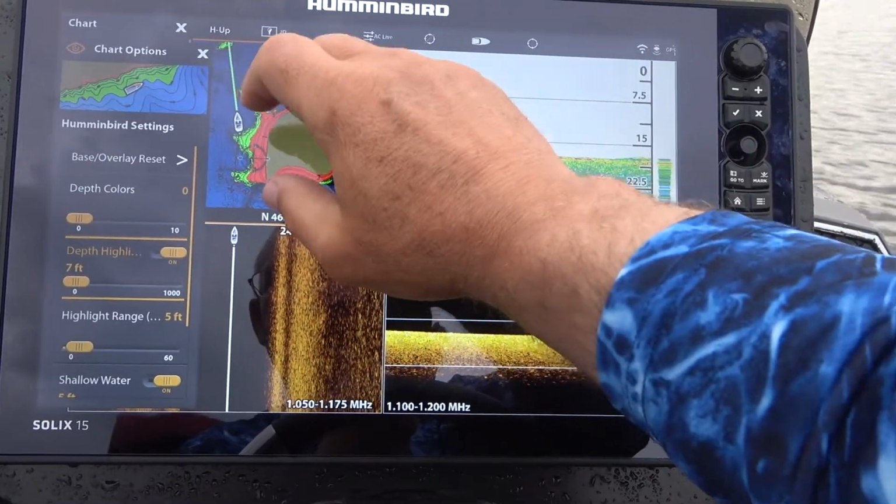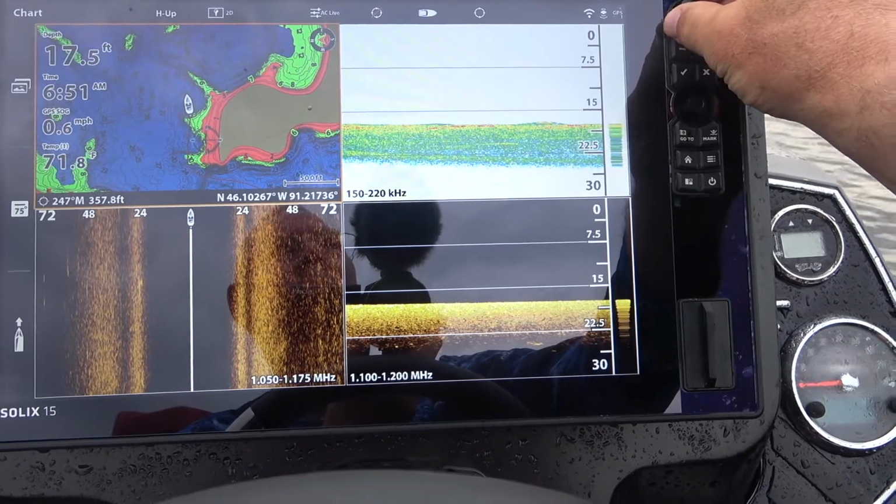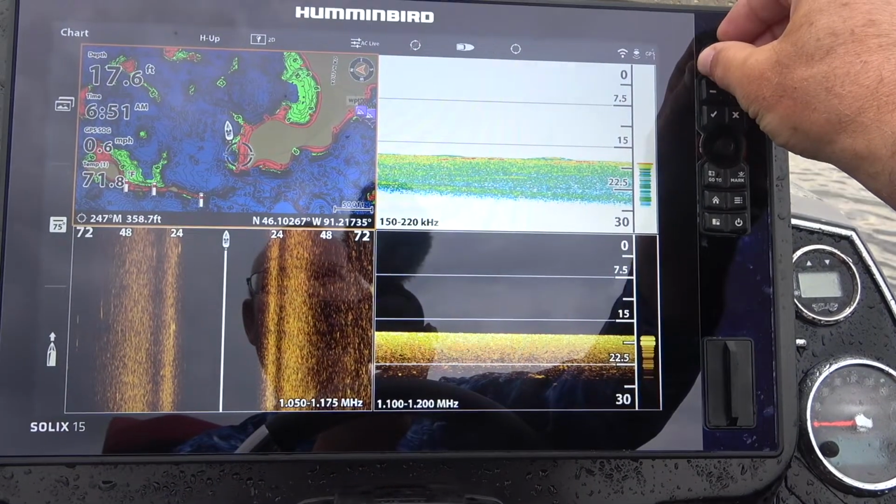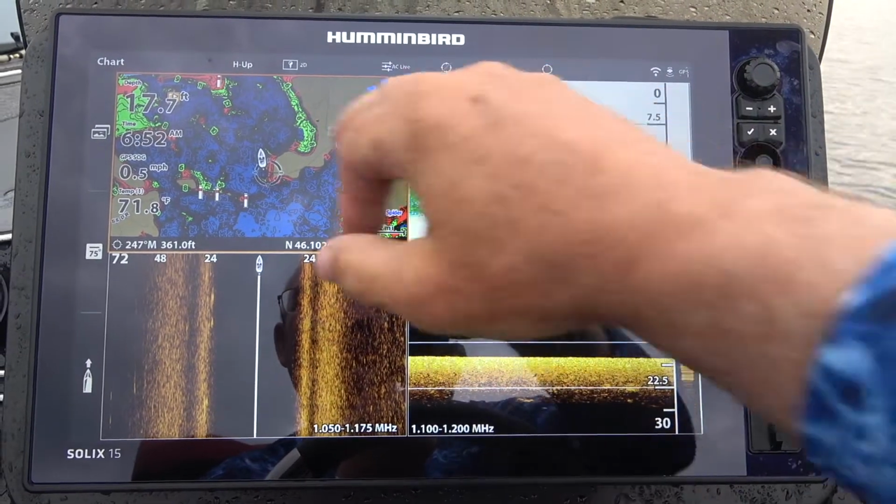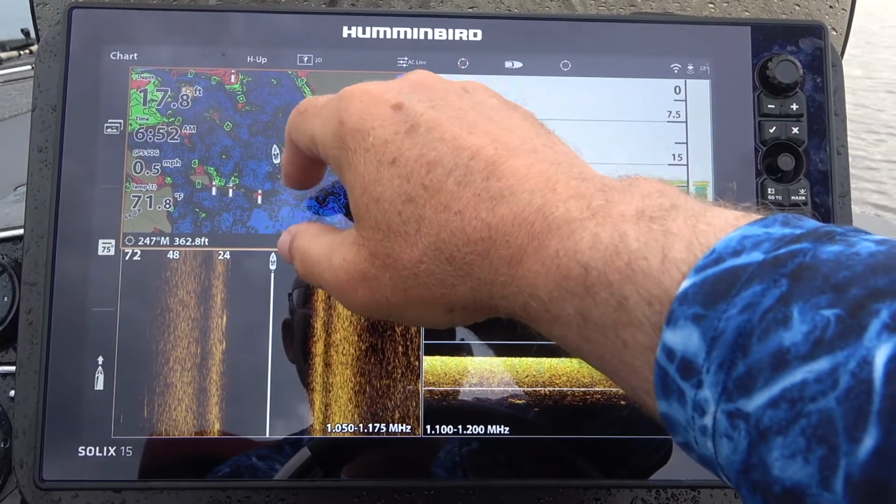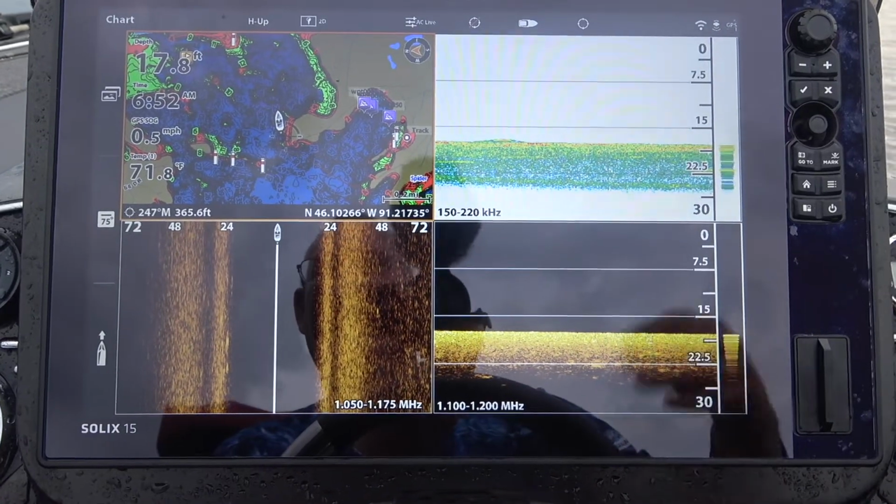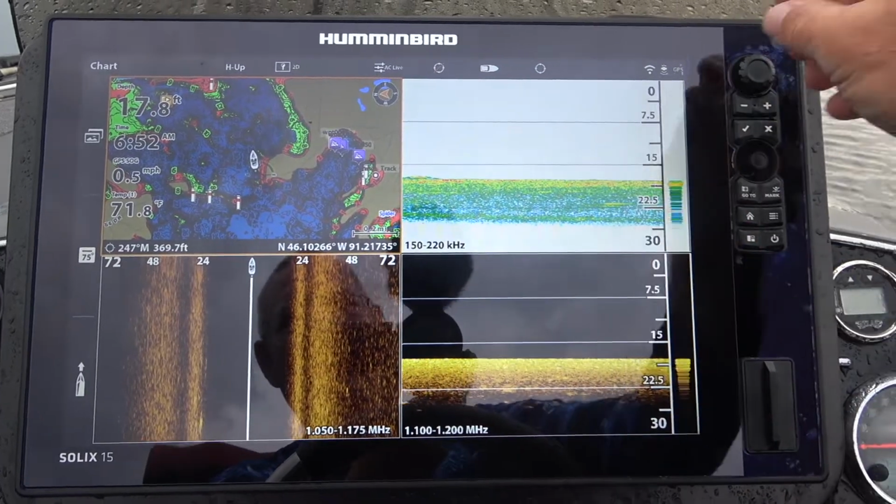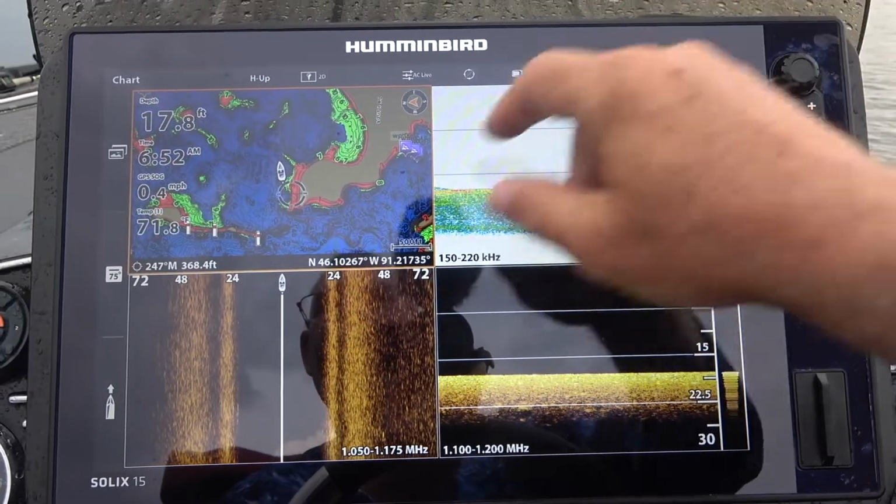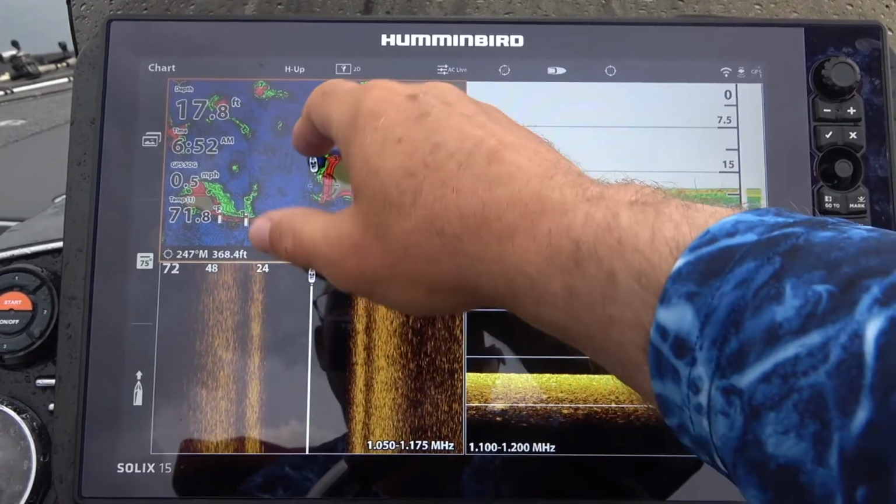So now if I zoom out, let's get rid of that. If I zoom out on this map, it starts to draw the picture of what's going on around this lake. Anything that's in this bright lime green is going to be 12 foot or less. Anything that's red is 5 foot or less. And so now I've got a pretty good idea of some really neat places to fish, these long underwater points.